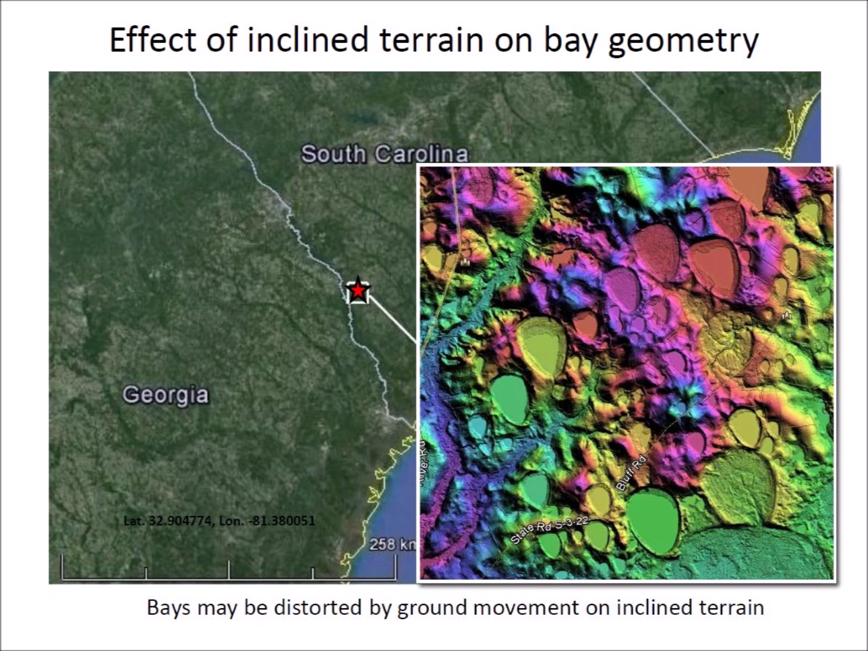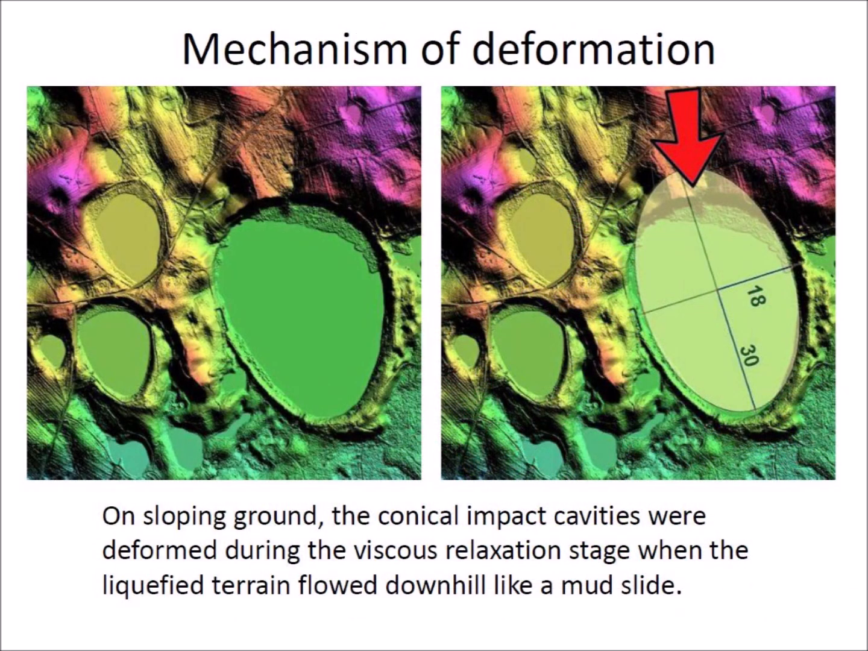All of these bays have a flattened shape toward higher terrain. These distorted bays have an elliptical end and a flattened end. The shape of the bays can be explained by noting that the flattened ends of the ellipses are adjacent to areas of higher elevation, and on sloping ground, the conical impact cavities were deformed during the viscous relaxation stage when the liquefied terrain flowed downhill like a mudslide.